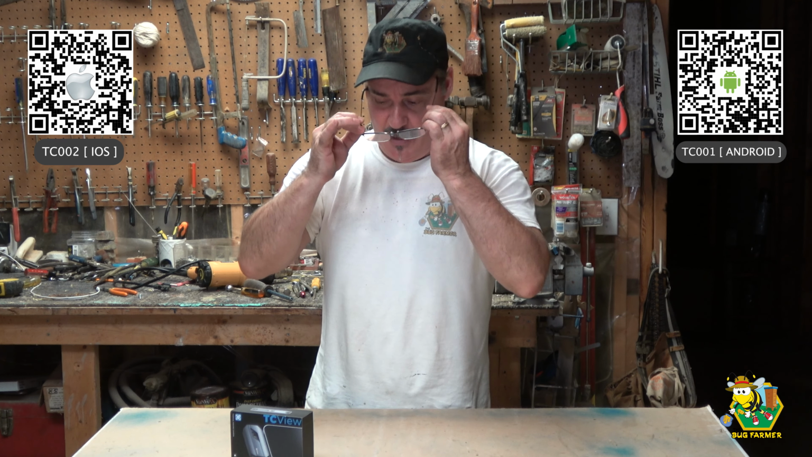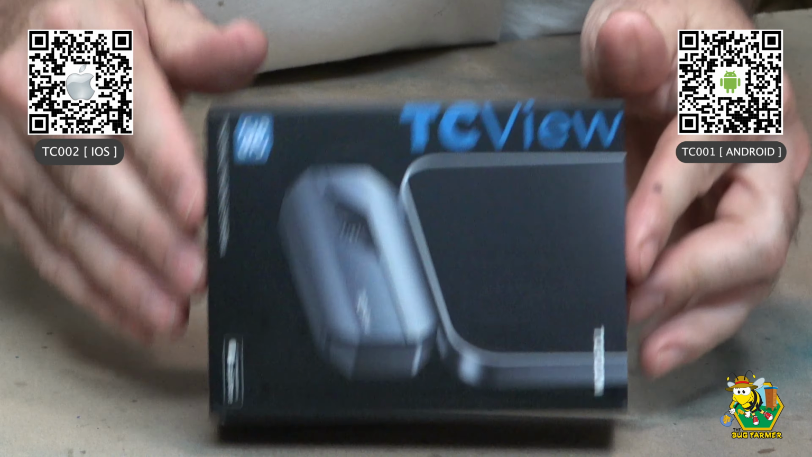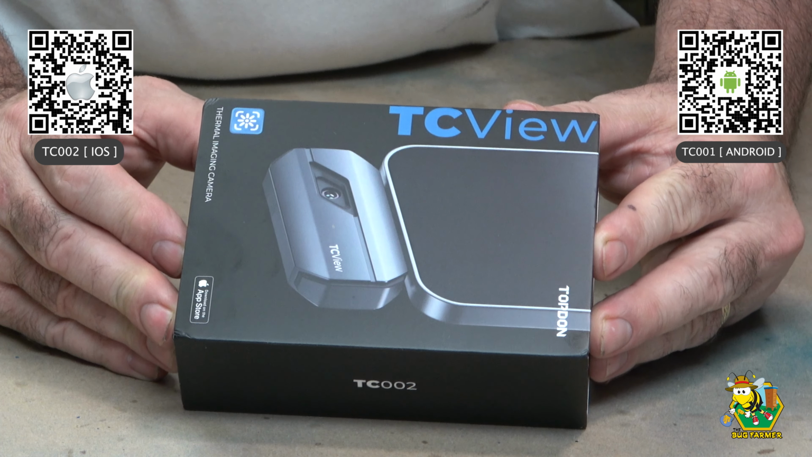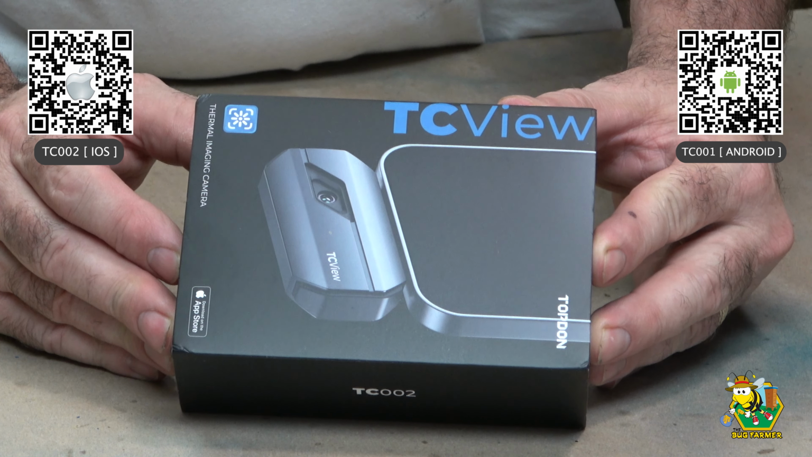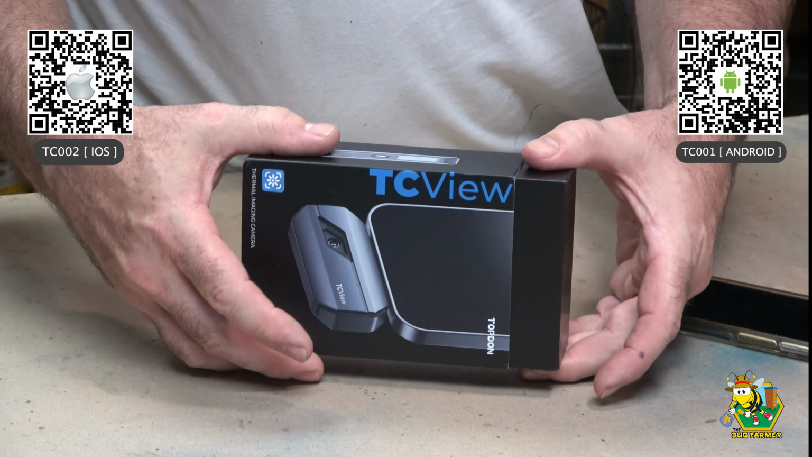Alright, so now before we begin, I'm going to put on my eyeballs here. We're going to get into the TC View TOPDON thermal imaging camera. And we're going to see if it plugs into my iPhone. I guess it'd be a good idea to get the iPhone out. So here we go.